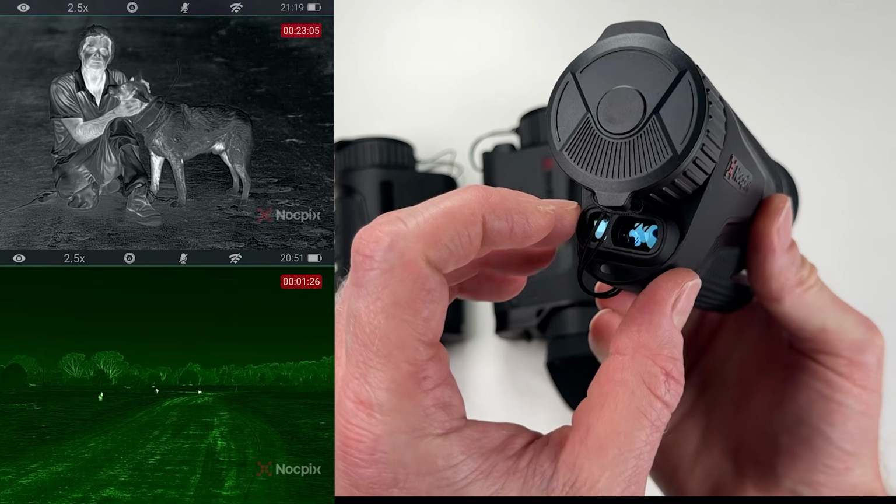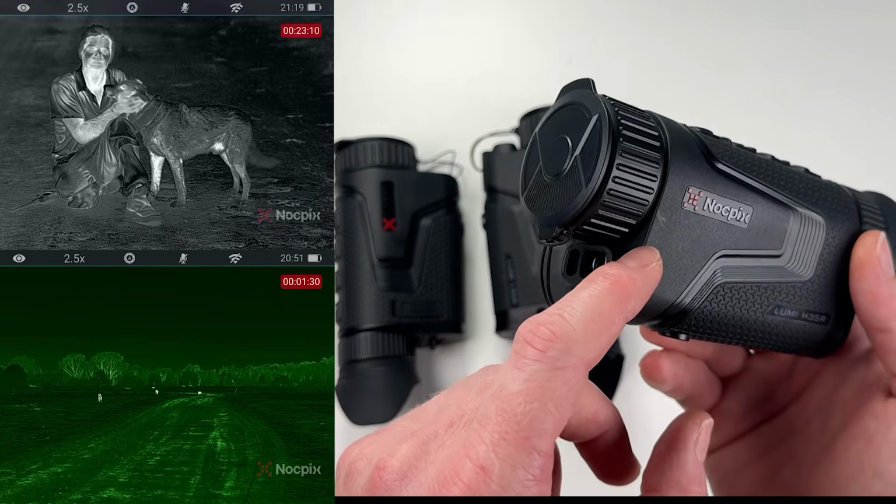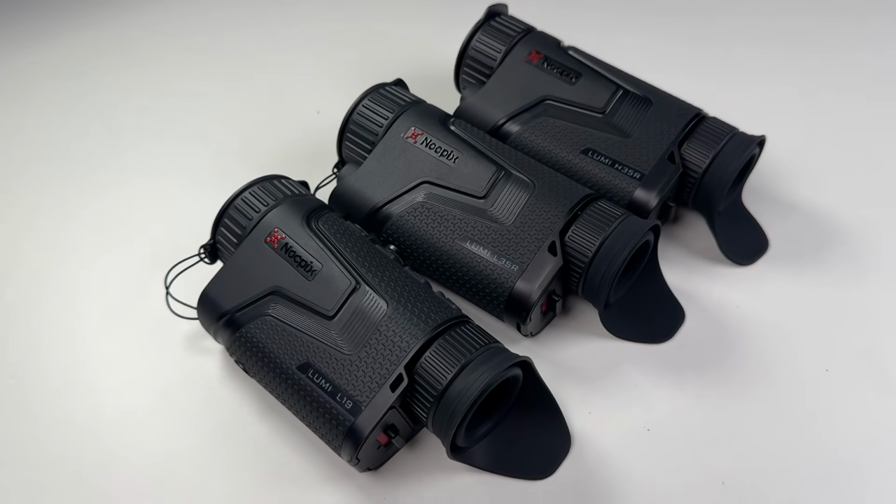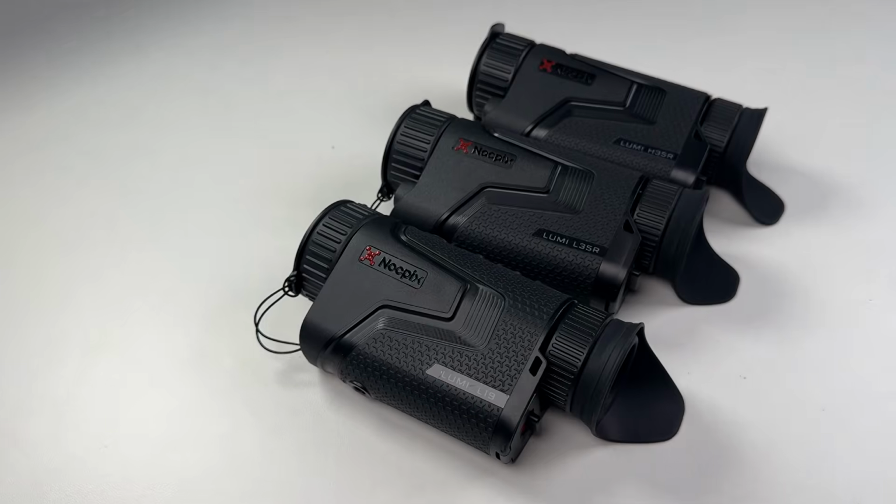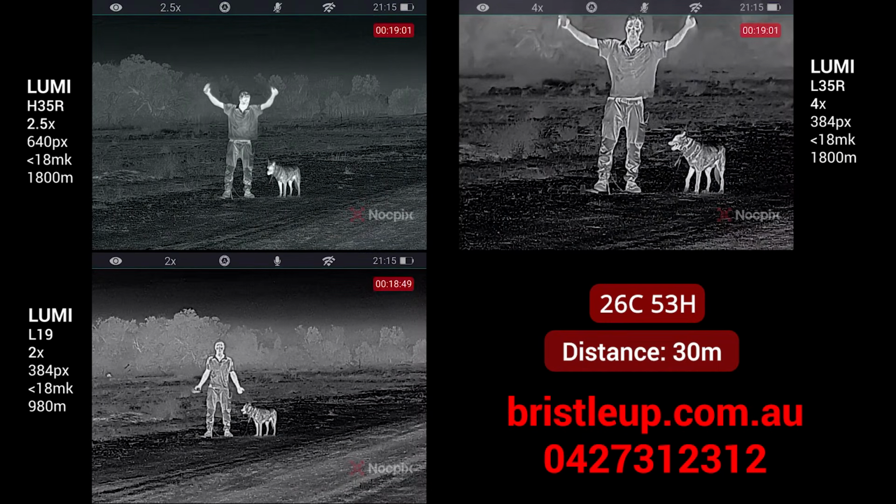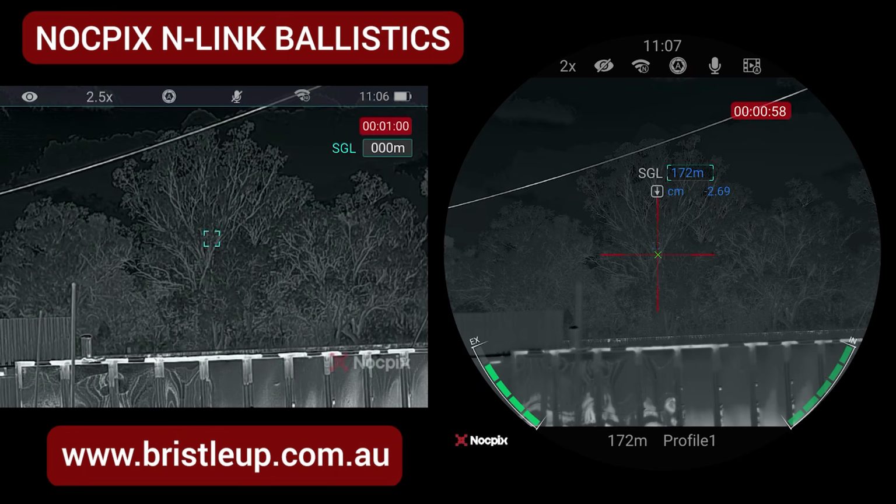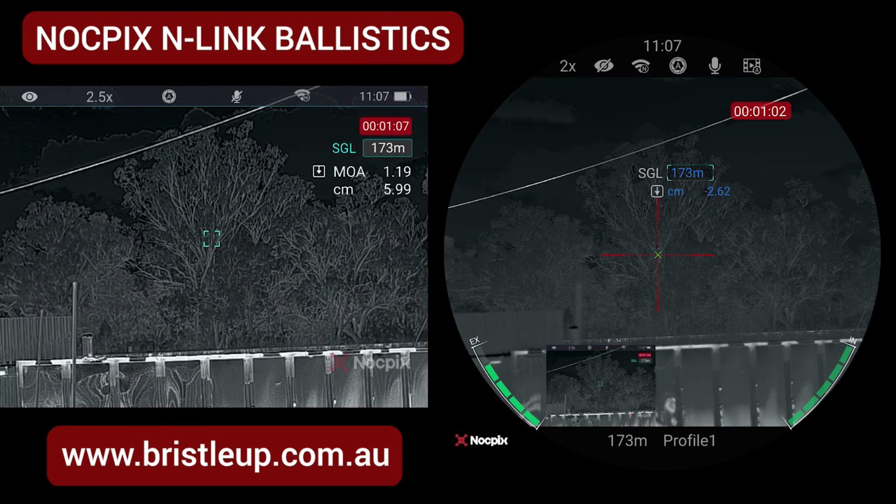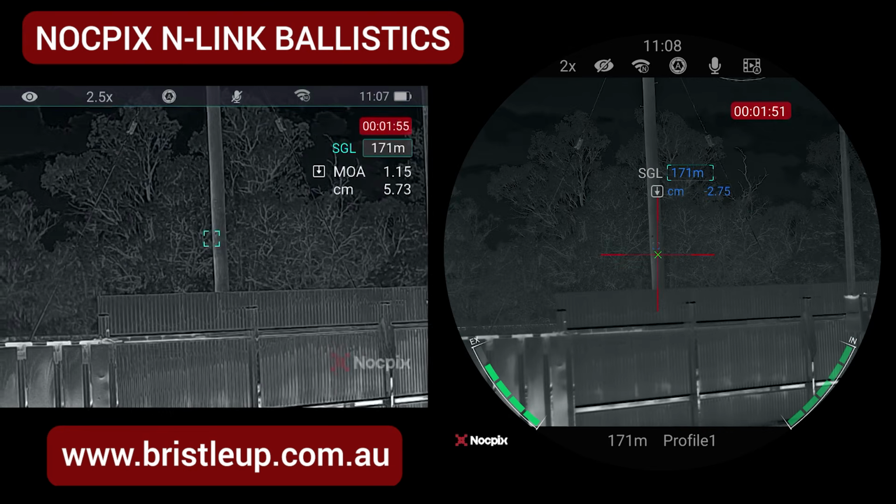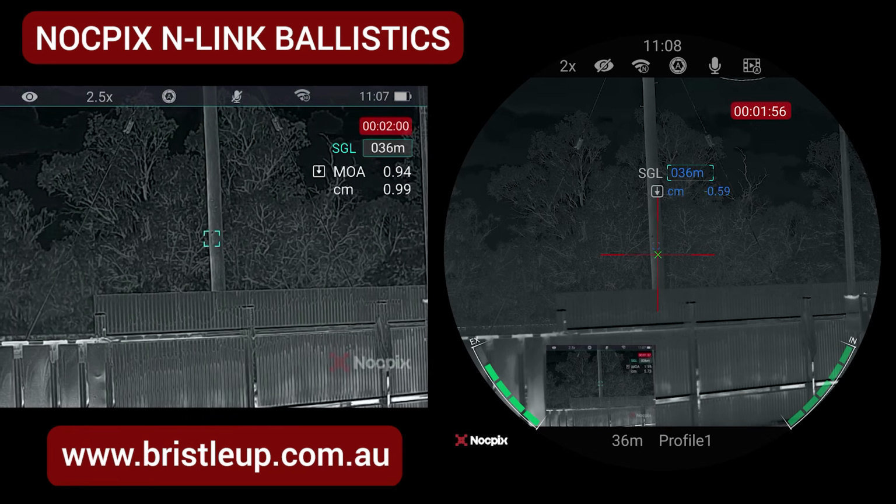Are you looking for an ultra lightweight, compact thermal monocular that still packs a serious punch? Then the Nocpix Lumi Series might be exactly what you're after. There are 4 key models in the range, each offering different image performance. We go through all of that in detail in our full review. One standout feature is that the range-finding models can give you ballistic holdovers in the handheld and also link directly with Nocpix scopes, sending live data to your hunting partner so they can take faster, more accurate shots.